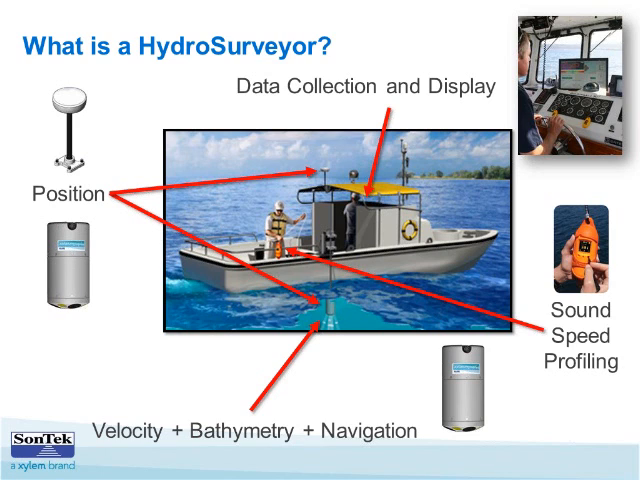So the instrument is actually acoustically tracking the bottom as well to give us a boat speed and direction. That's why we have this arrow pointing to the fact that you can do navigation from the Doppler itself. Thank you, Janice.